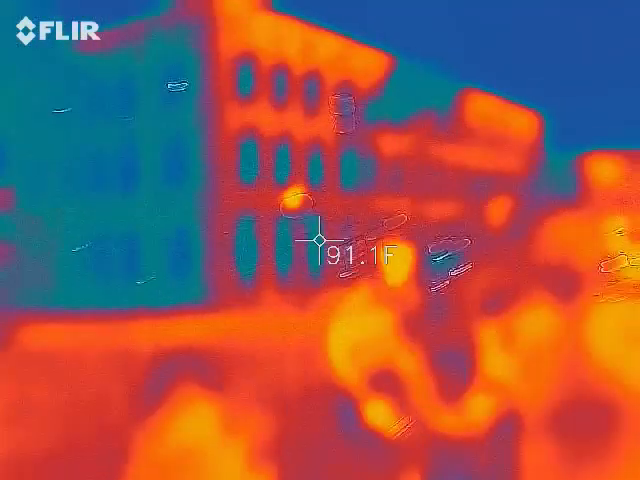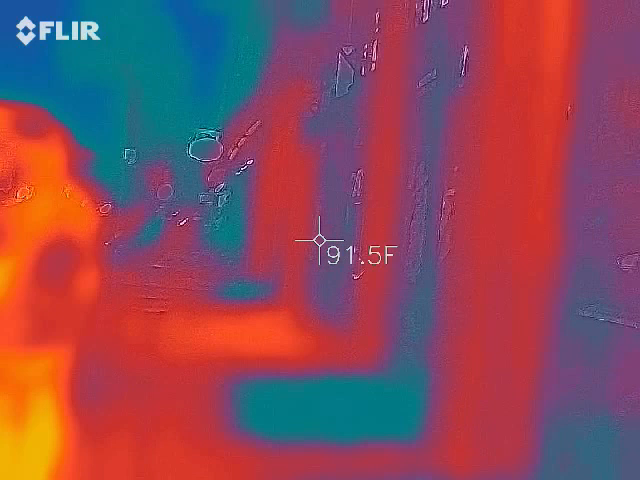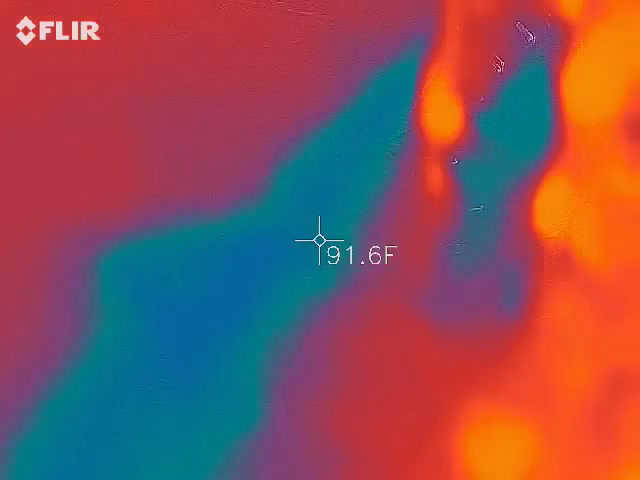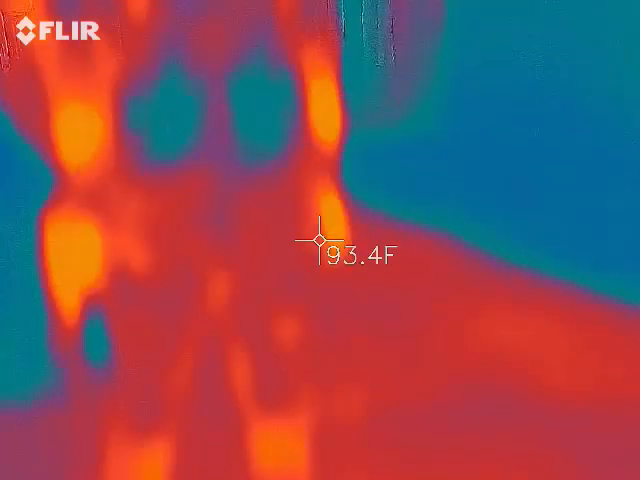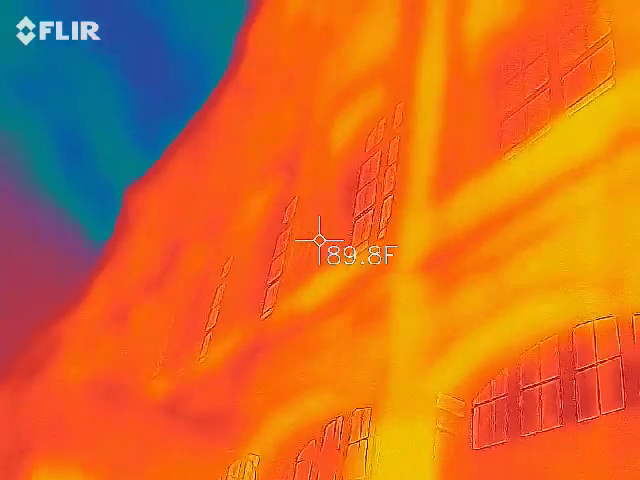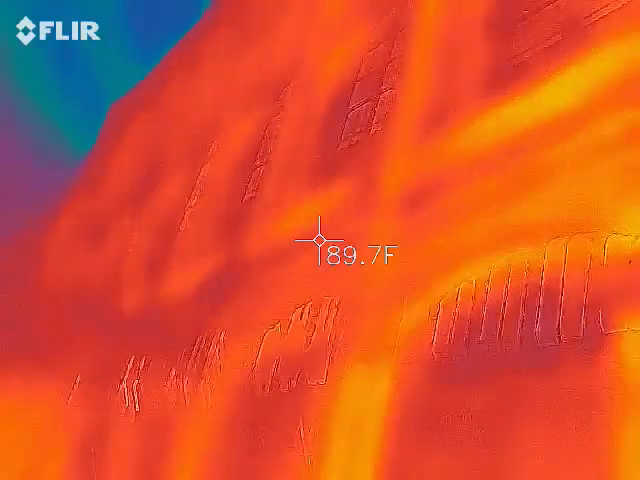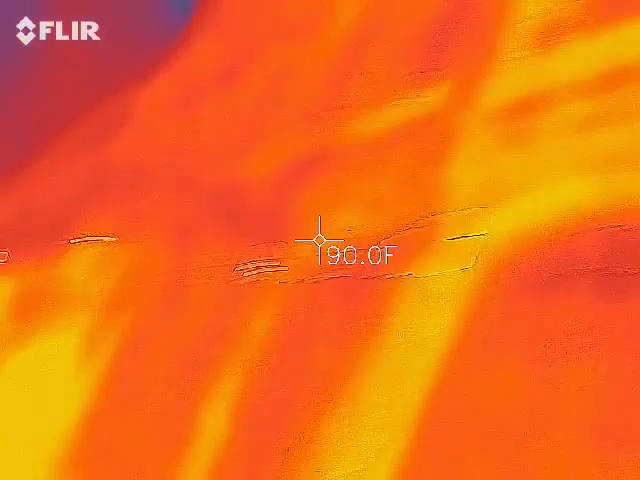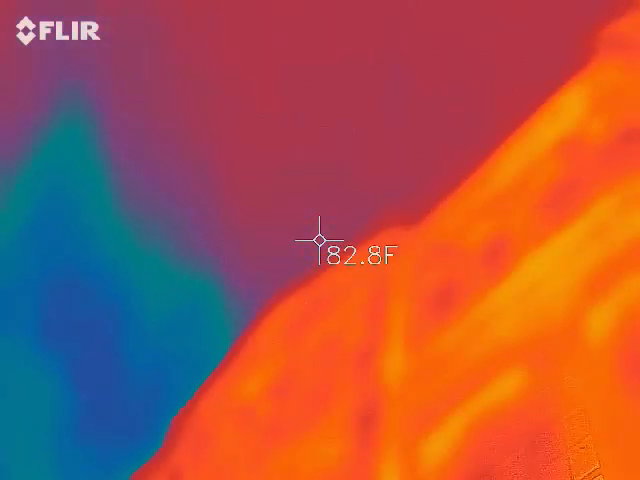So where's my thermometer? Go ahead and shoot your red laser to the very top of it. Now follow it down in the street. Right there. Okay, now go down to the same color on the little hub things right there. On mine. Did you get anything on yours?